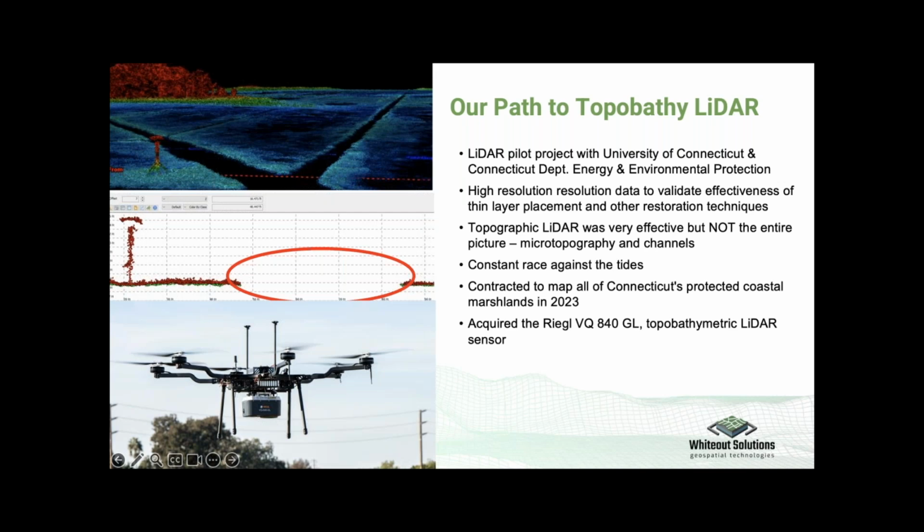And we knew at that point that probably the best way forward was going to be acquiring a Topo-bathymetric LiDAR system, which at that point we made the acquisition of the RIEGL 840GL and have since been using it. The system is still quite heavy, though it's mounted on the UAV, and so for that we actually had to have a specific class of UAVs, and we're trying to thread a number of different needles, specifically carrying a 20-pound payload, plus having something that was NDAA compliant so we could actually get federal work, and then we wanted a minimum of 40-minute flight time.